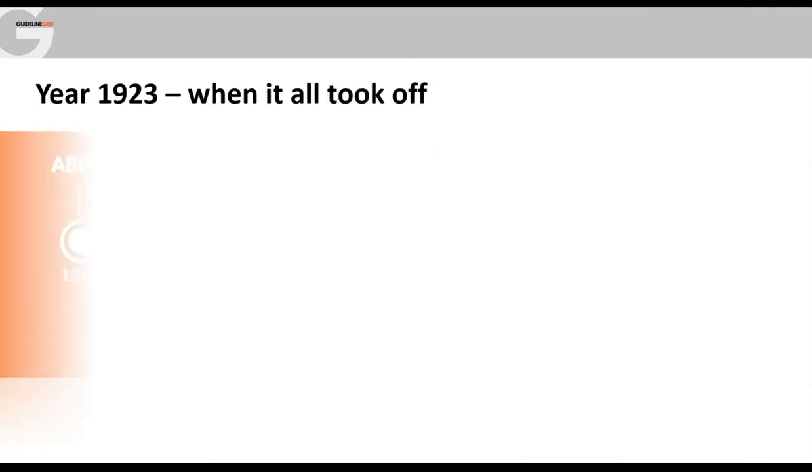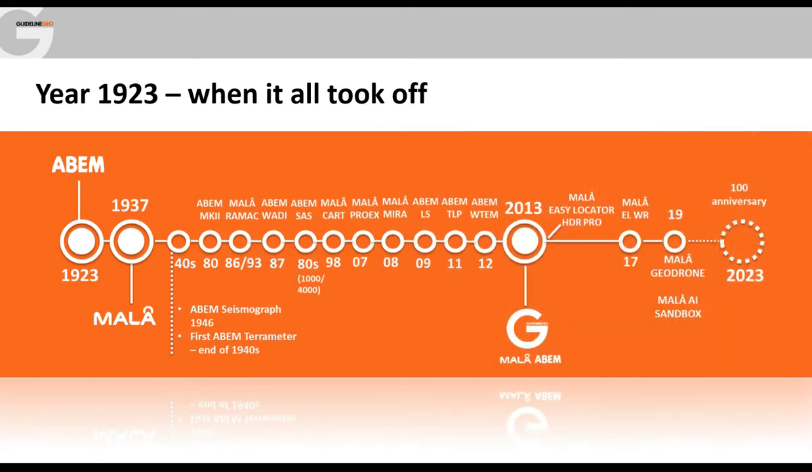In terms of the history, how we've got to where we are today, we can go back as far as 1923 when ABEM was formed to look into the possibilities of detecting minerals using electrical methods. Then Malå grew out of a Swedish geological survey office in the town of Malå. Since then, they've kind of grown and developed. But 2013 was kind of the key date when Guideline Geo brought together Marla and ABEM under the same roof.